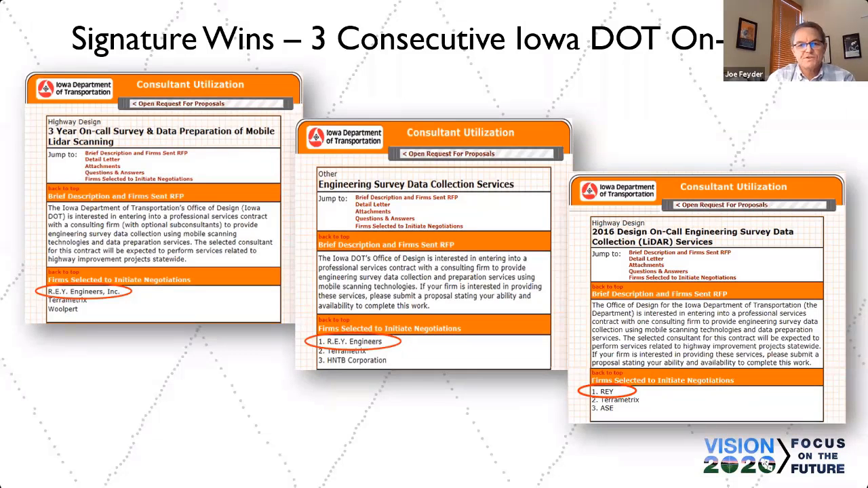A couple of our signature wins, like I say, all qualifications-based selections with the state of Iowa. We're pretty much at the end of our 3rd contract, and I don't know that we will have the opportunity to renew with them. What we did is brought on a local sub to provide local logistics, ground control, be our feet on the ground before we got our system on site. And they bought one of the new Regal scanners with the 1.2 million pulses per second capacity. So we'll be in a support role to them now, but they'll probably take the lead on providing the acquisition for the Iowa DOT.